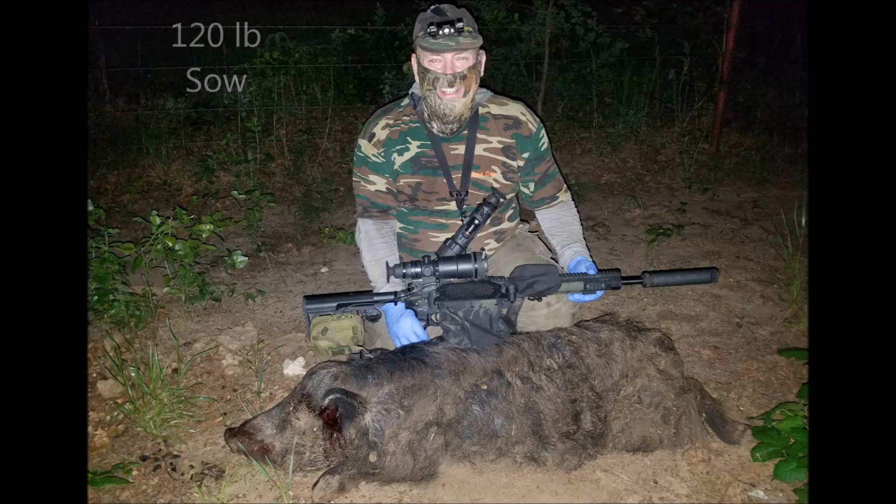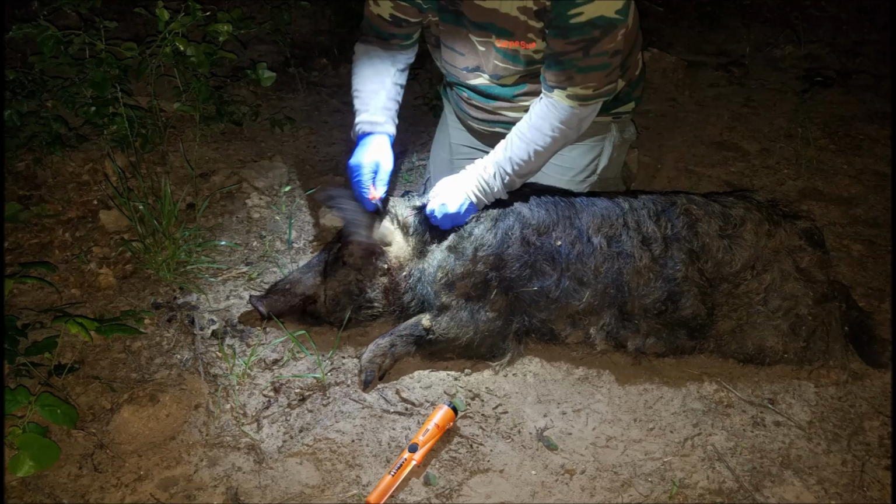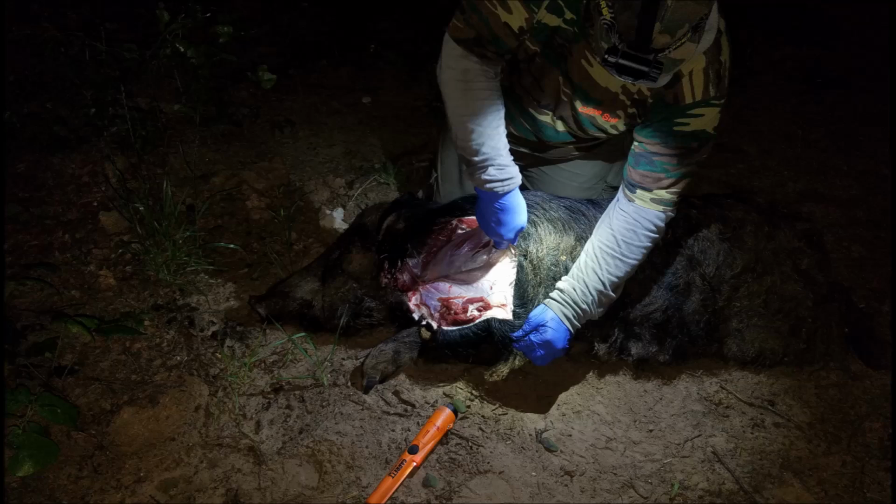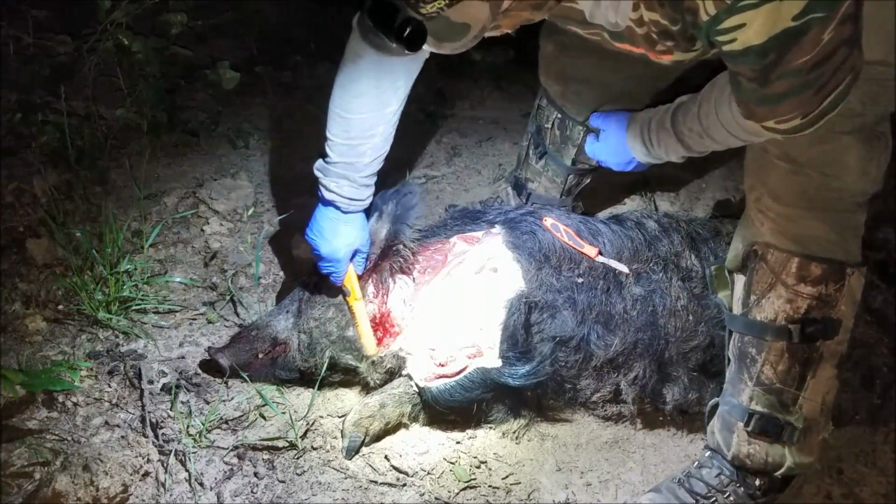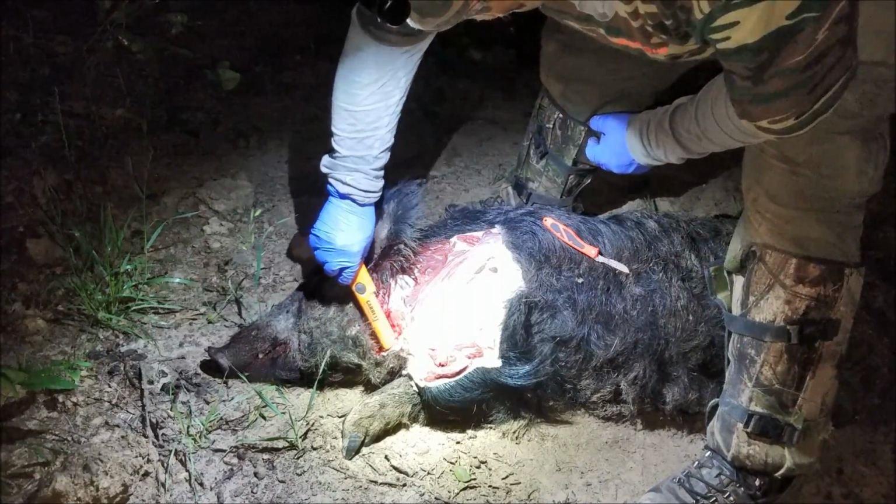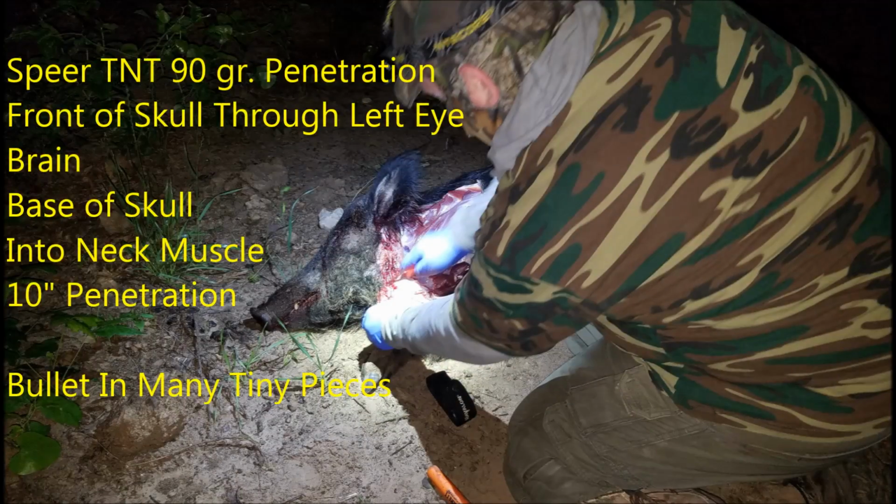I decided to go ahead and take a look for the bullet since it did not exit. I opened her up, and because of the angle of the shot, the bullet passed through the skull and down into the neck behind the jaw. Alright, looks like we found the bullet. While the bullet did not hold together passing through that much bone, it certainly did a lot of damage, and I recovered numerous tiny pieces.